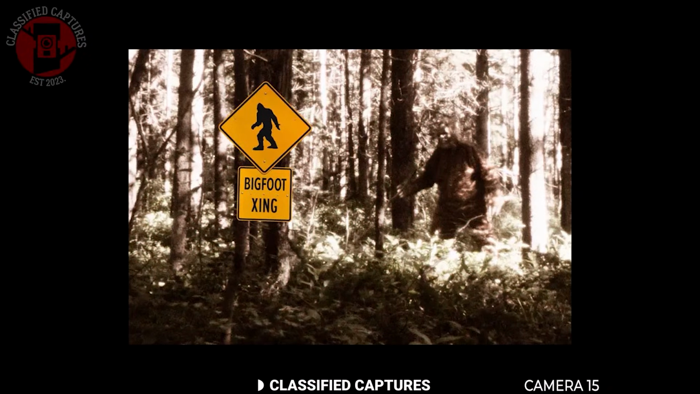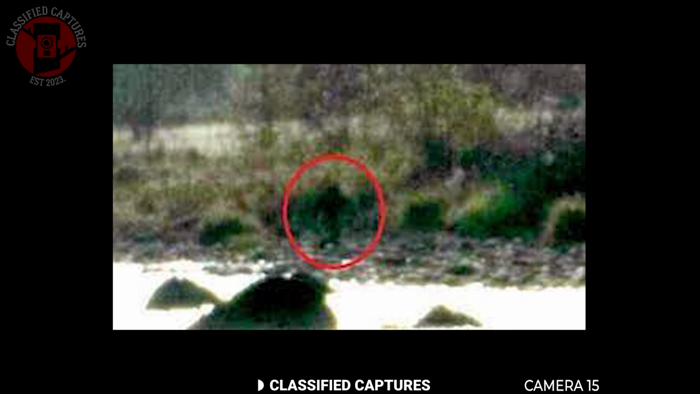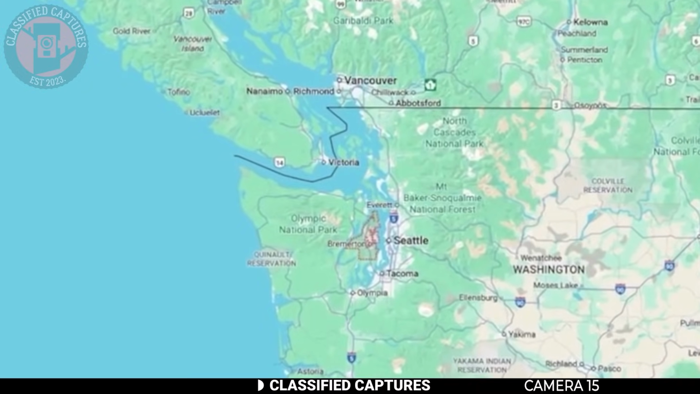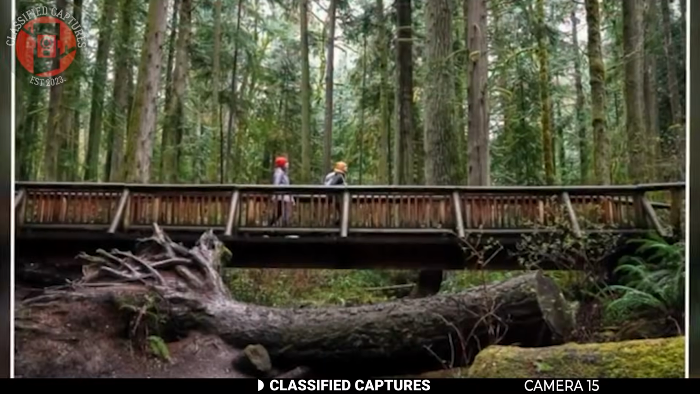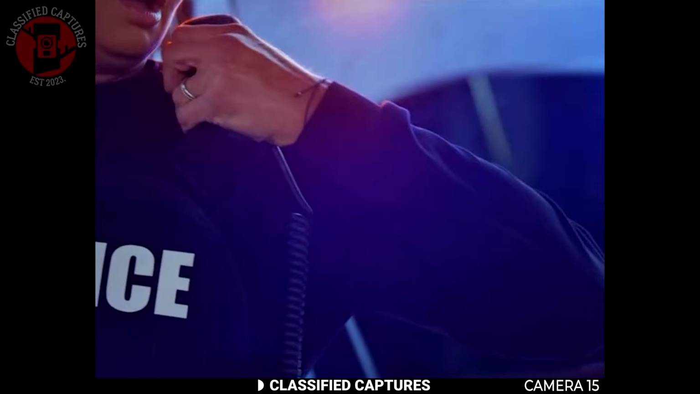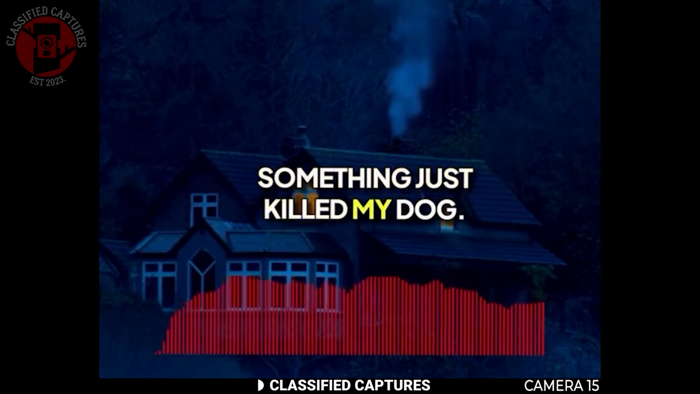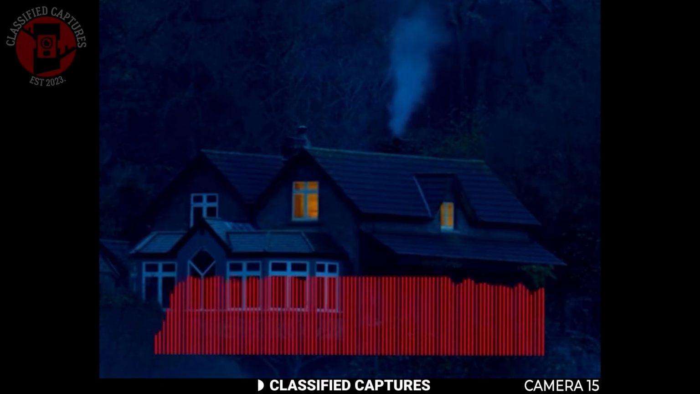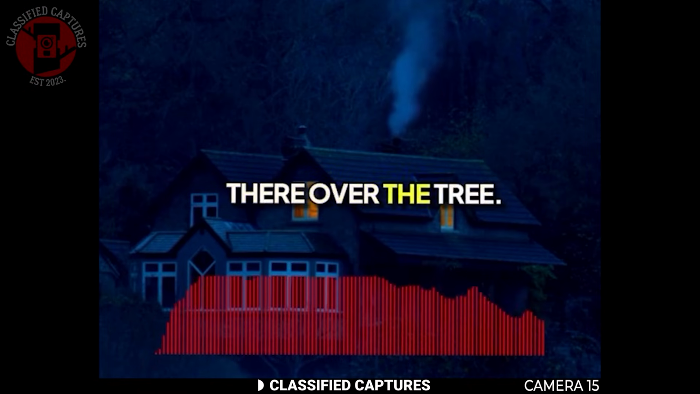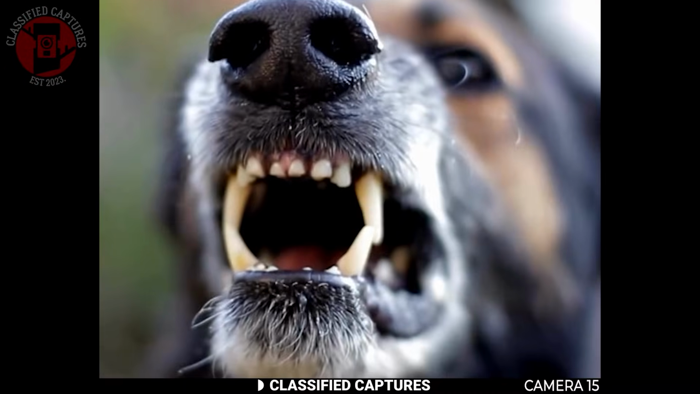Before all the grainy security and trail camera footage of Bigfoot sightings we see today, there was one chilling encounter back in 1996 in Washington. A man who lived in the woods made a 911 call one night saying that something huge had thrown his dog over the fence. According to him, there was no way the dog could have jumped over it, and when the dog landed inside his yard, it was already dead. He said he saw something massive moving behind the trees, but he wasn't sure what it was. It didn't look like a person and it was too large.